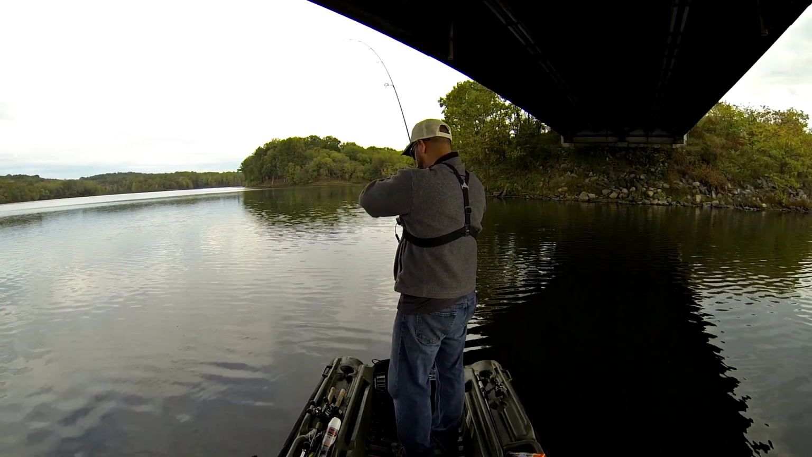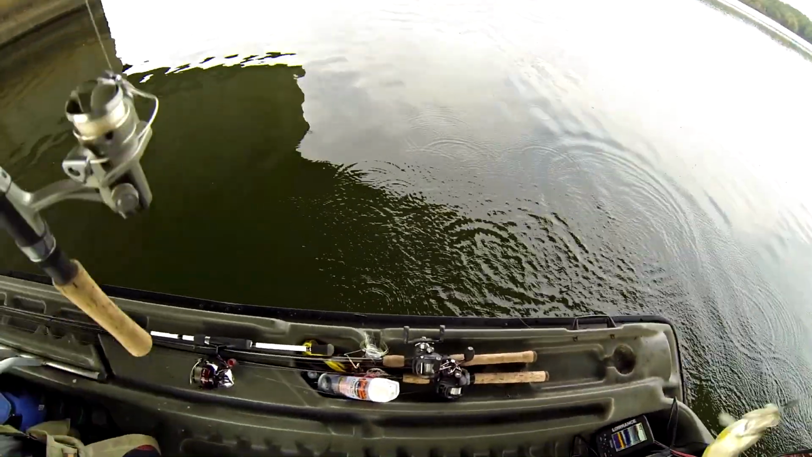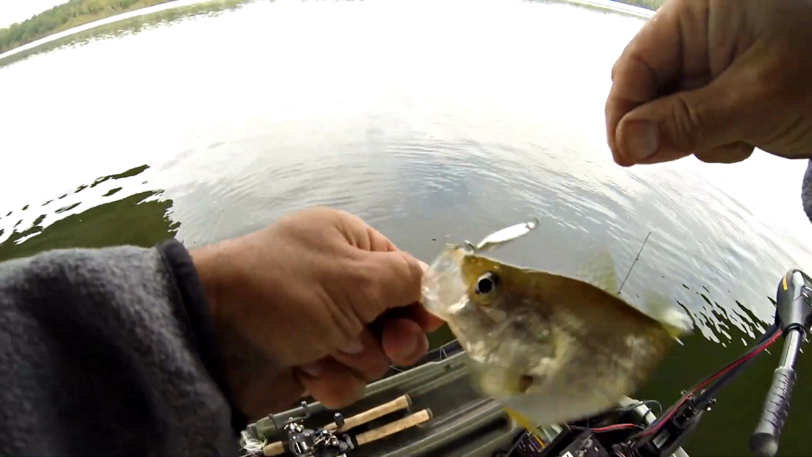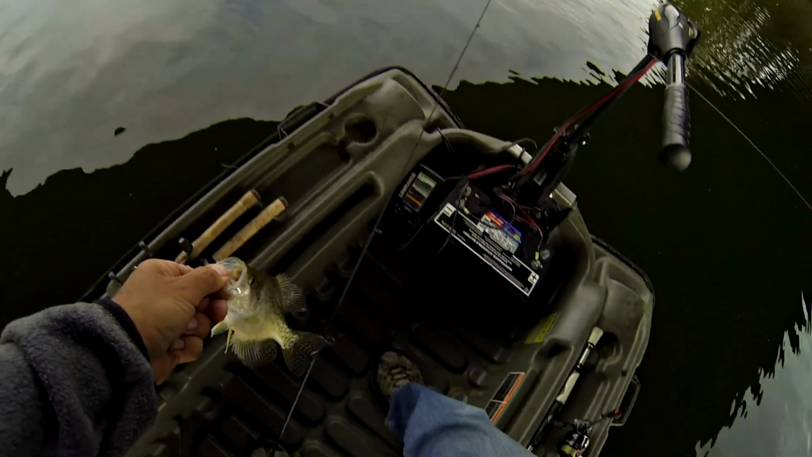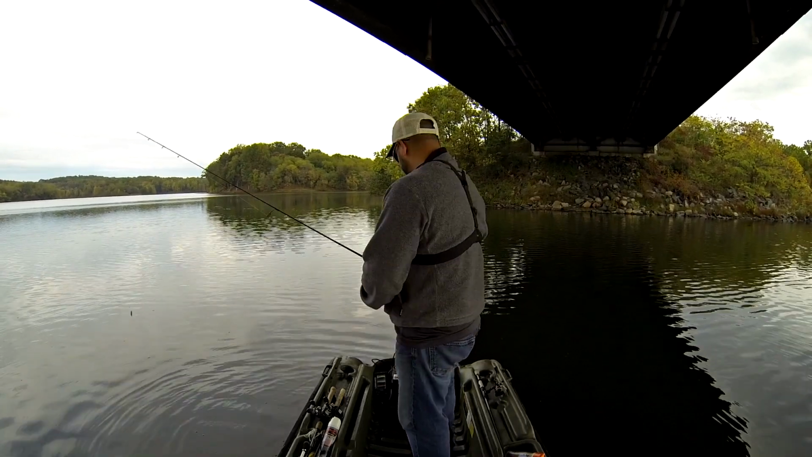There we go. That's a little better crappie. That's just about big enough to bring home, I'd say. Just a barely keeper size. You know what? I'm gonna see if we can get some bigger than that. That's just not quite enough of a slab of meat. Some people bring that one home, but I think I'm gonna see if I can get some just a little bigger than that.